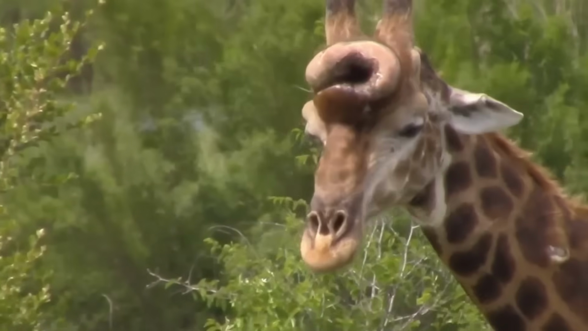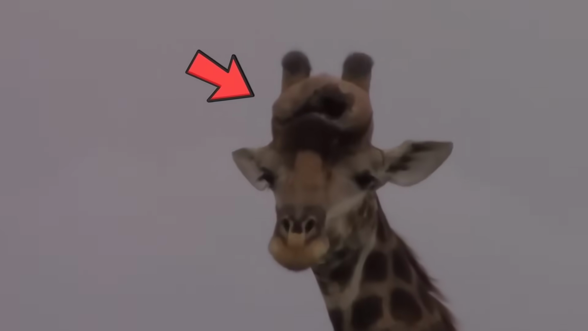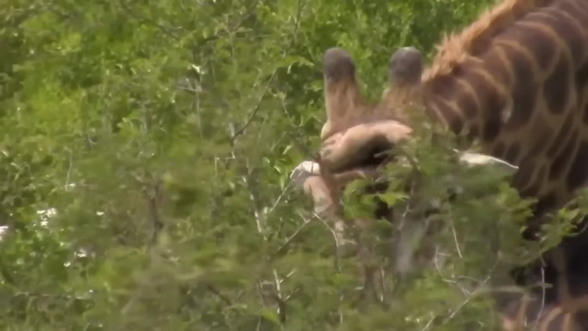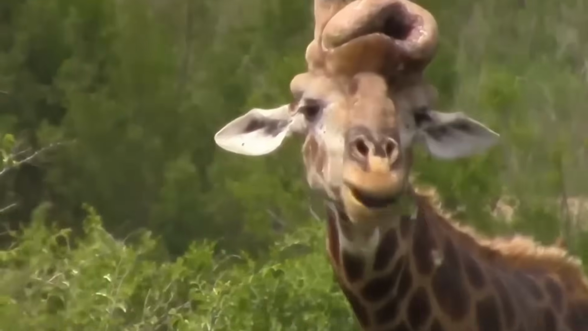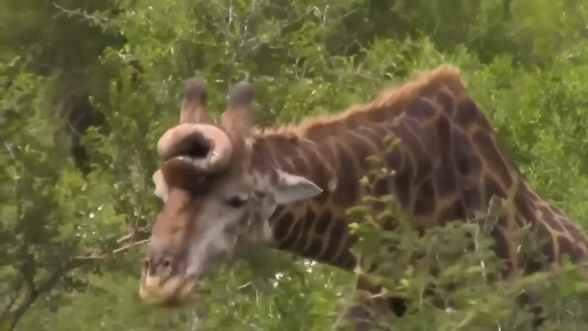The tourists are shocked by the sight and begin recording the giraffe, capturing its movements and the unusual growth on its head. Despite the giraffe's normal behavior, the tourists are left wondering about the cause of the lump and what it would mean for the animal's health and well-being.